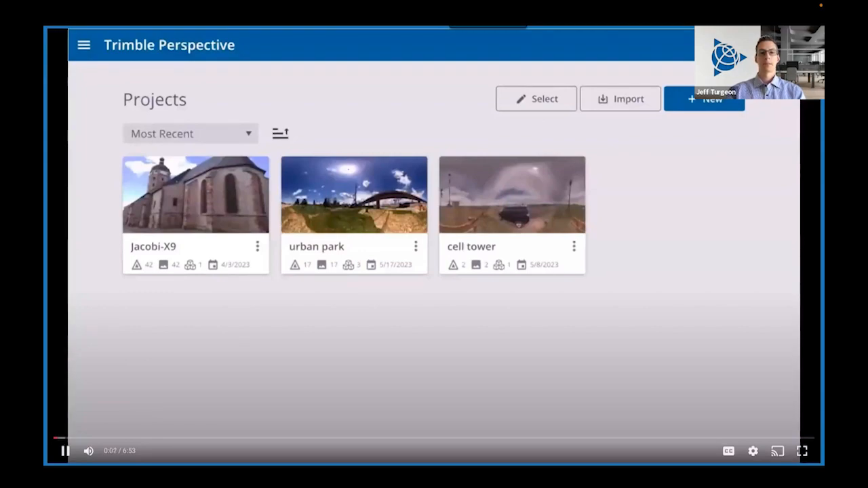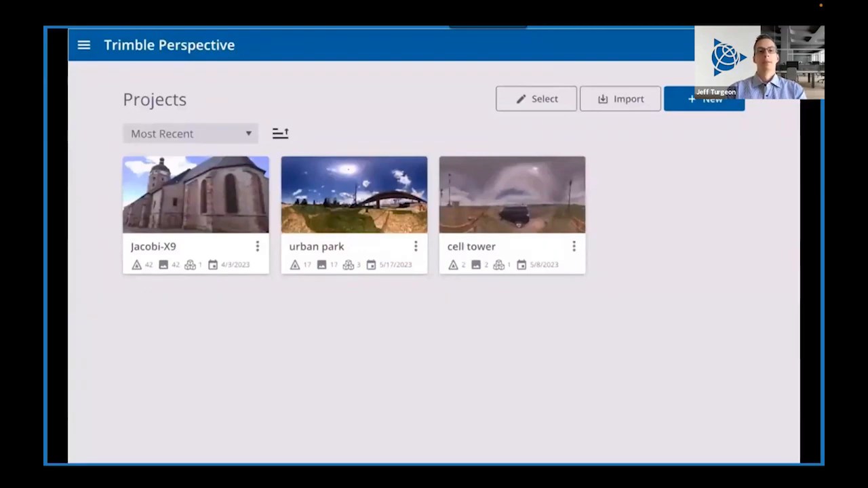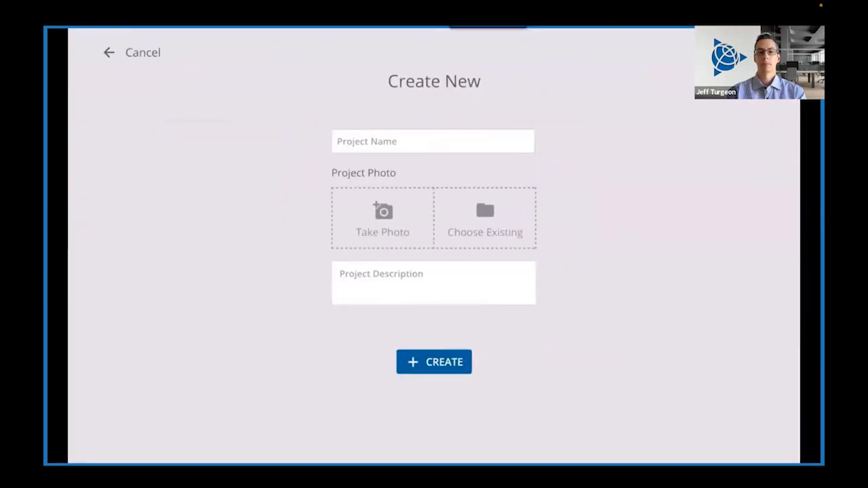Upon launching Trimble Perspective, we are brought to the Project Manager, where we can use an existing project or create a new one. For our new project, we'll give it a name. We can give it an image as well, which we can either capture with the onboard camera or choose an existing file. We can also add a project description for additional context. And then once satisfied, we can go ahead and click Create.